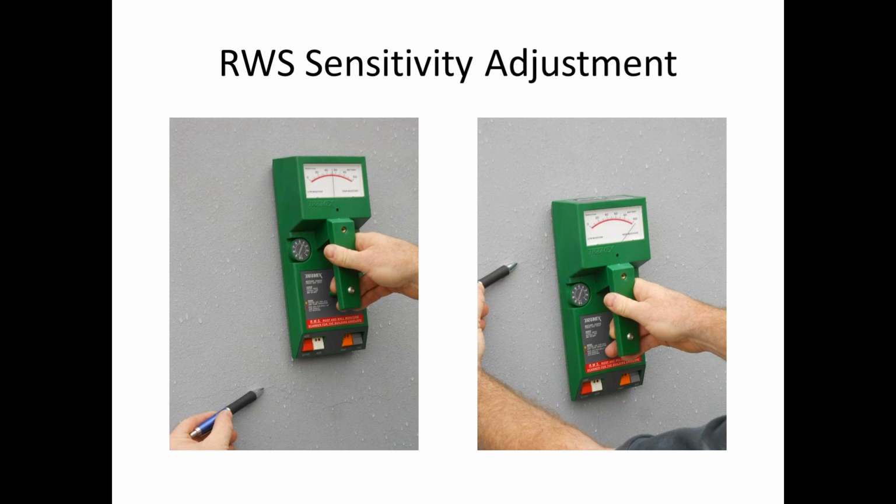This is the most expensive moisture meter on the market. This is called an RWS, and it happens to be one of the only meters where you can actually dial in sensitivity. This was a commercial survey that I did, and I'm showing you where the pen is marked, where a crack in this acrylic-based stucco is. Acrylic-based stucco is a waterproof kind of stucco where water's not going to go through it. You can see that by the water droplets on the stucco itself.